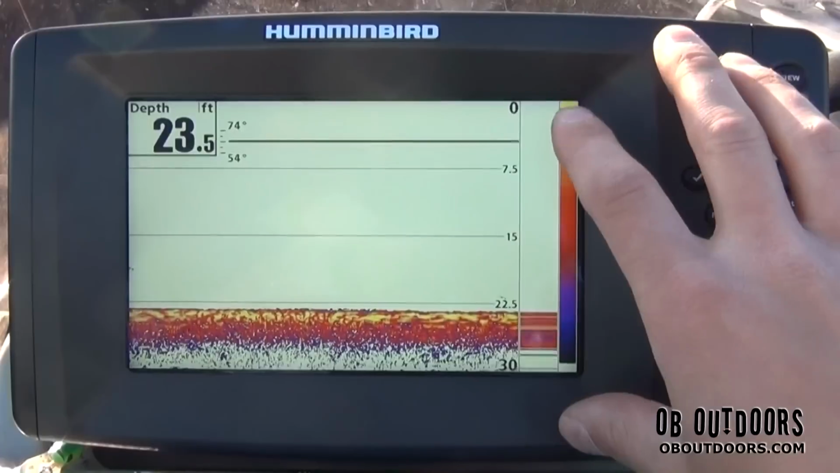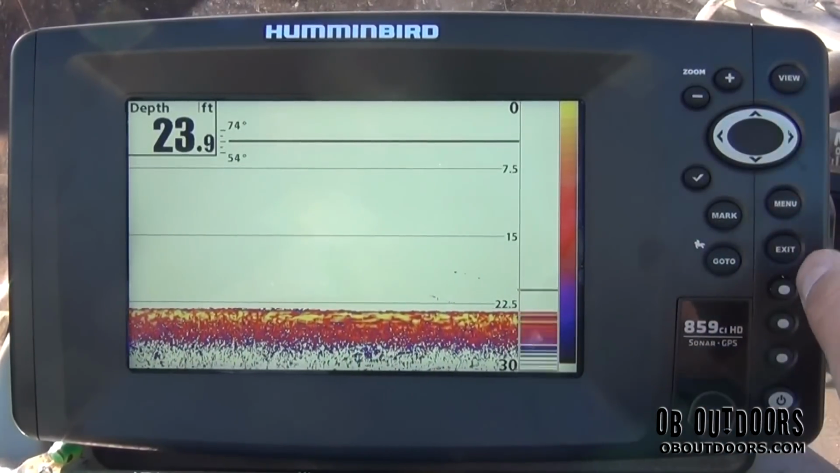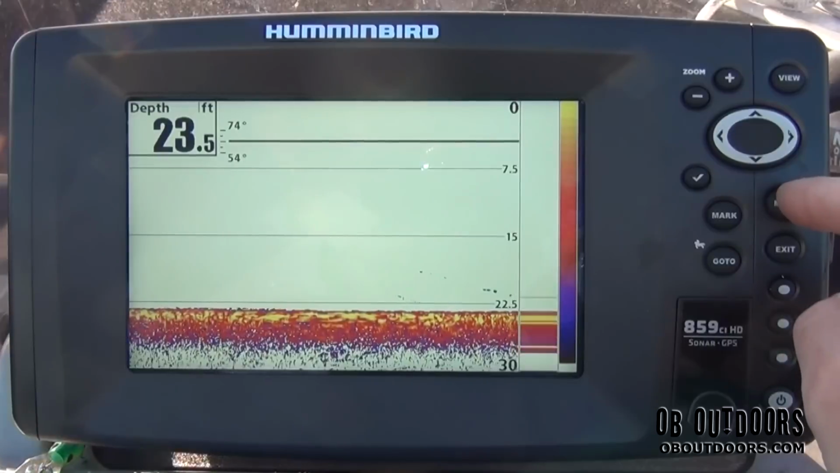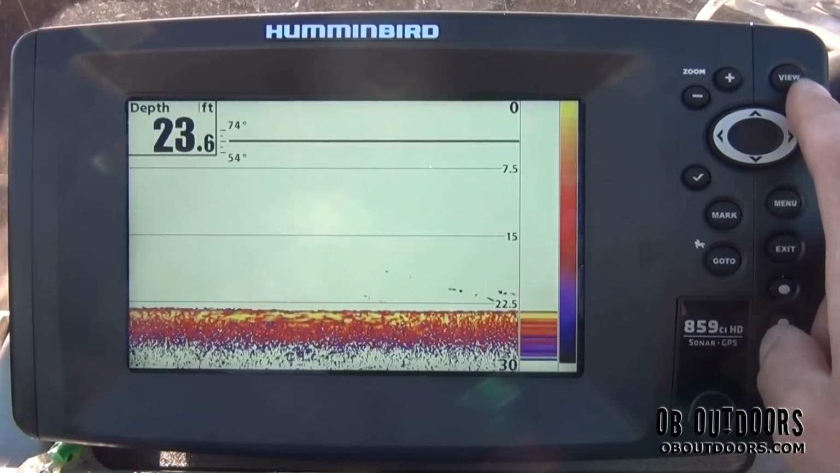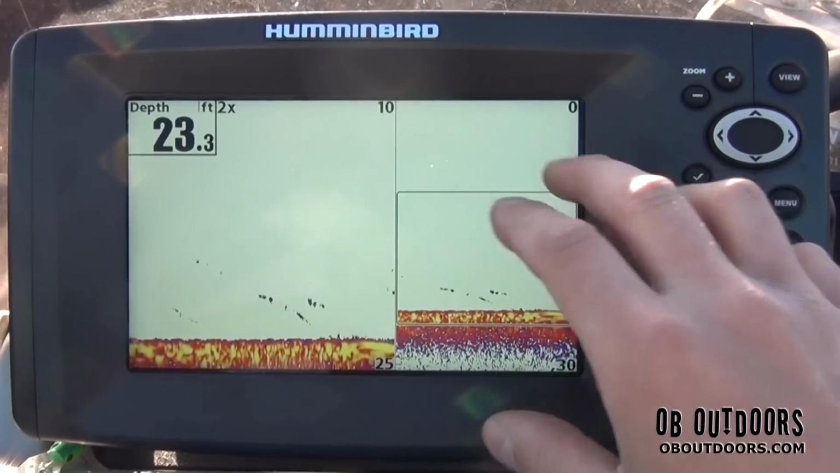You can change the RTS window. You can take that off if you want. I like to have it on because it's real time. All right, so we're going to check out different views here. Now this is a really cool feature.